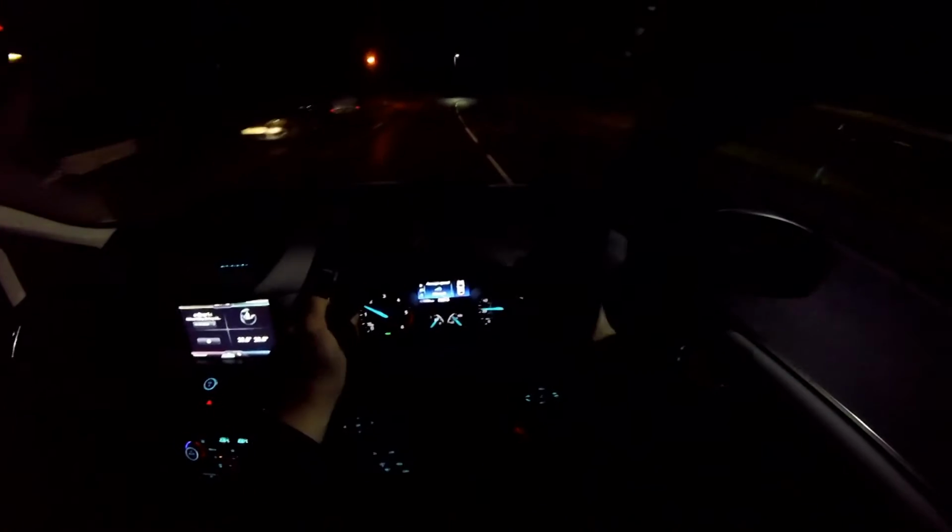Coming to a bend, so I might just cancel the cruise control by pressing a slight tap on the brake pedal. Use my right foot to navigate around here. And as you can see, my hands are on the wheel most of the time. Well, I hope you can see anyway in this thing that my hands are on the wheel most of the time. And I'm just steering around the corner like this.